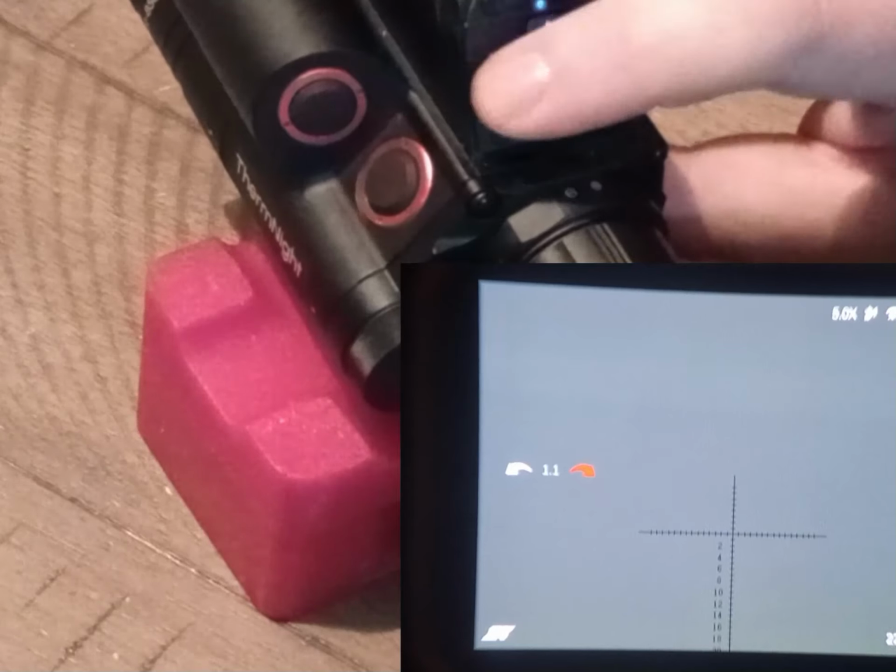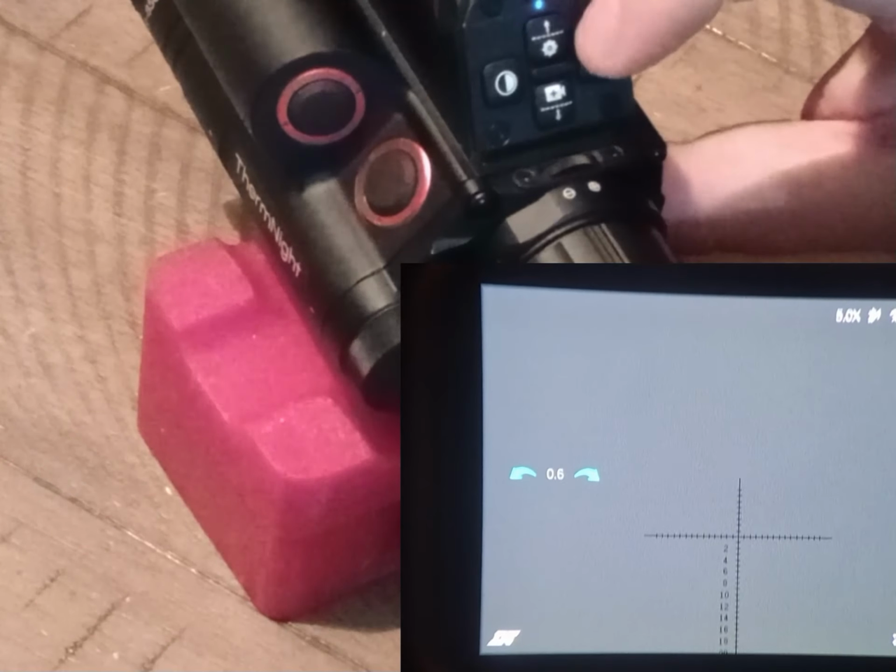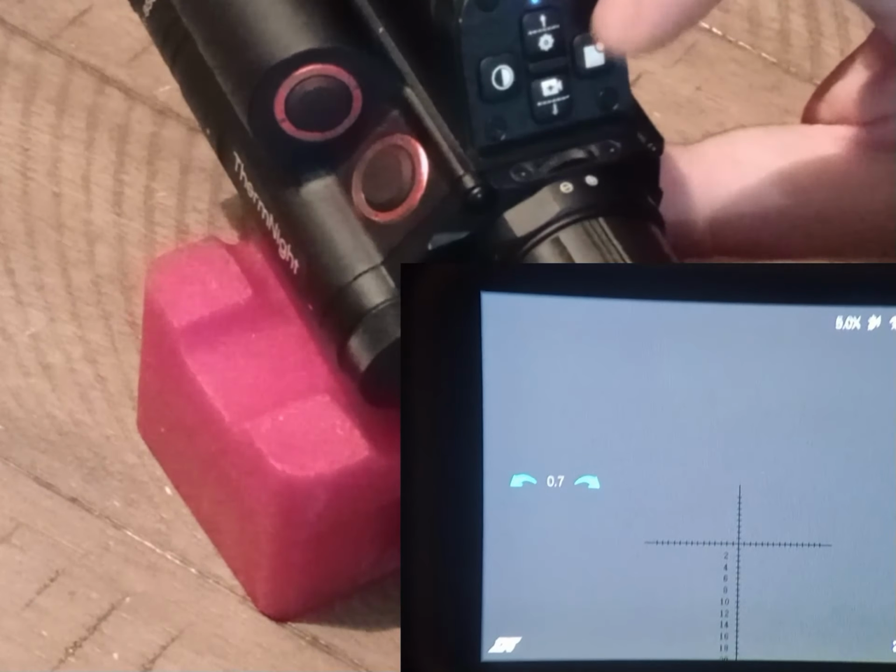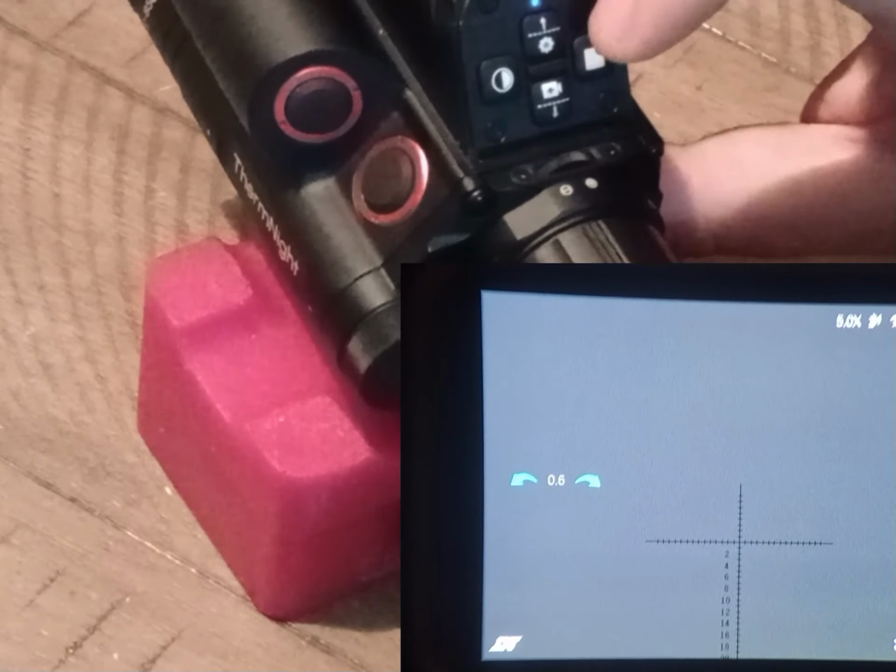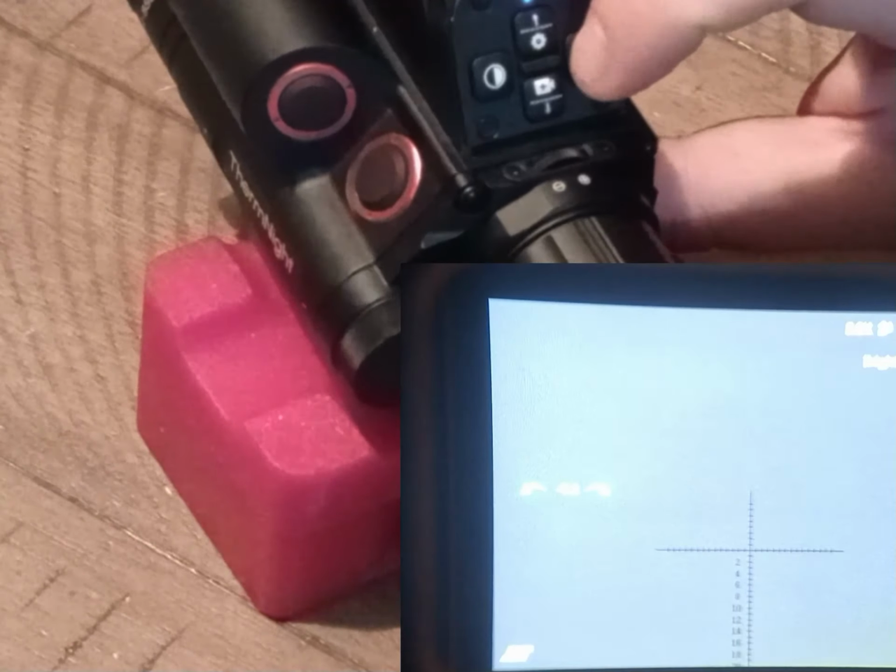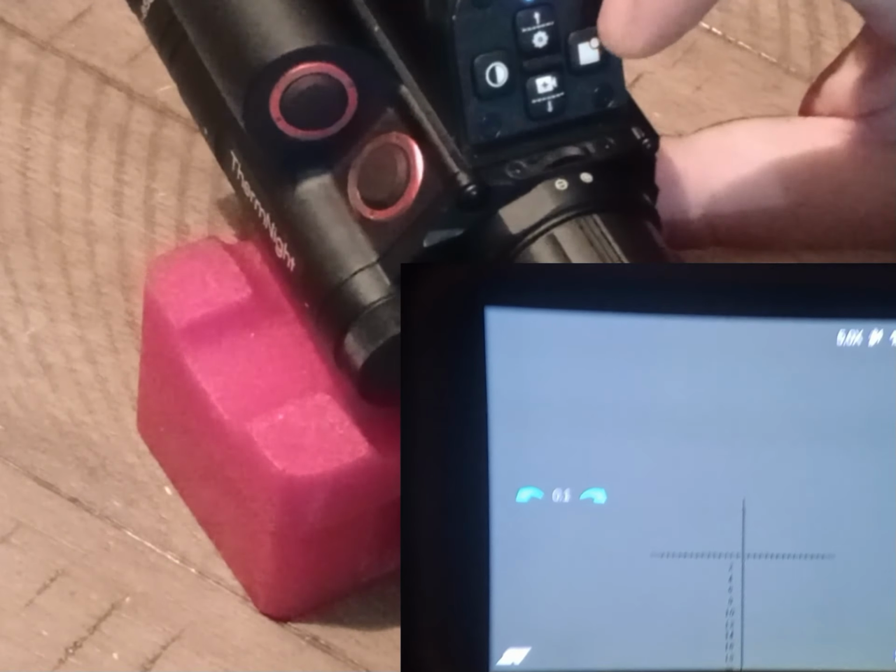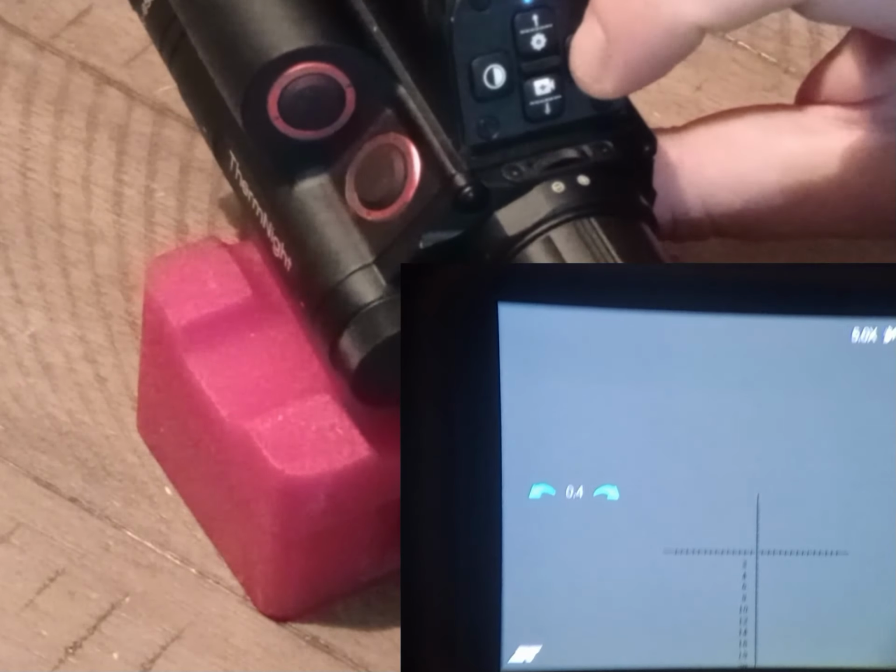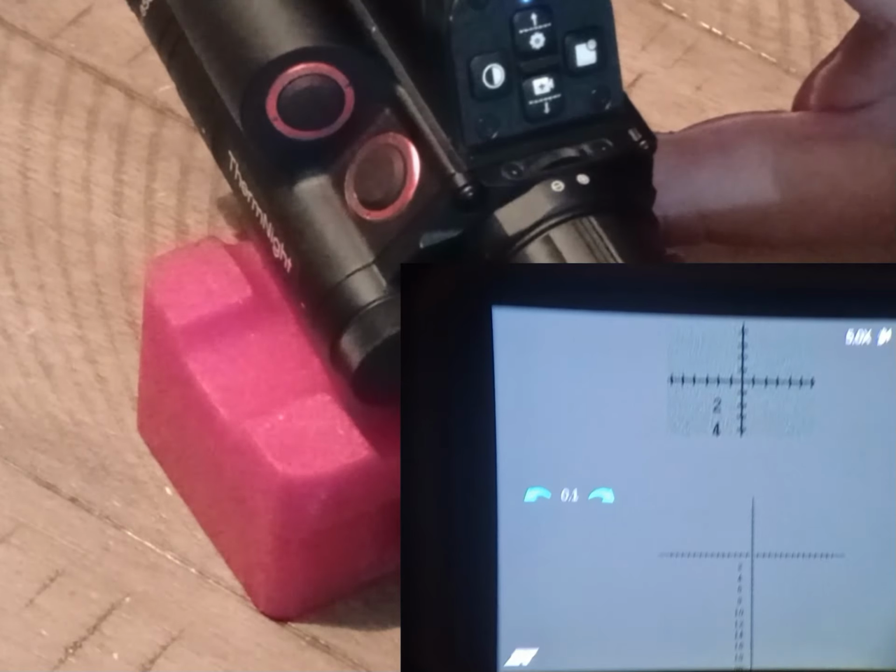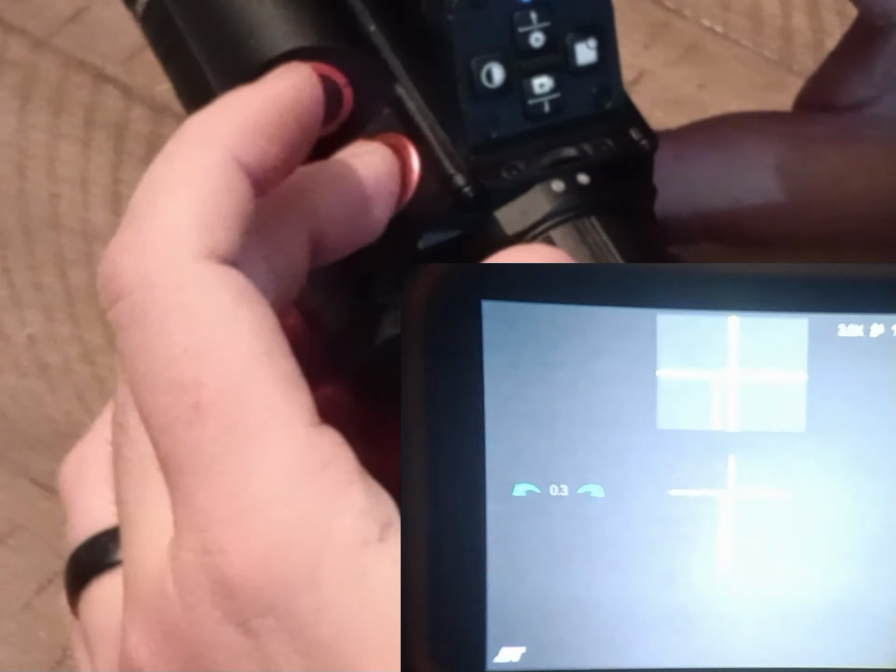Other than that, you switch it back to day mode, hold that button down. And if you want to do picture in picture from day mode to thermal or night vision or whatever, you use this button on the right. But that also, just touching it once, not holding it down, increases the brightness. So you've seen I flicked through the brightness settings. Now if you hold this down, you do picture in picture. And now it's picture in picture day mode.